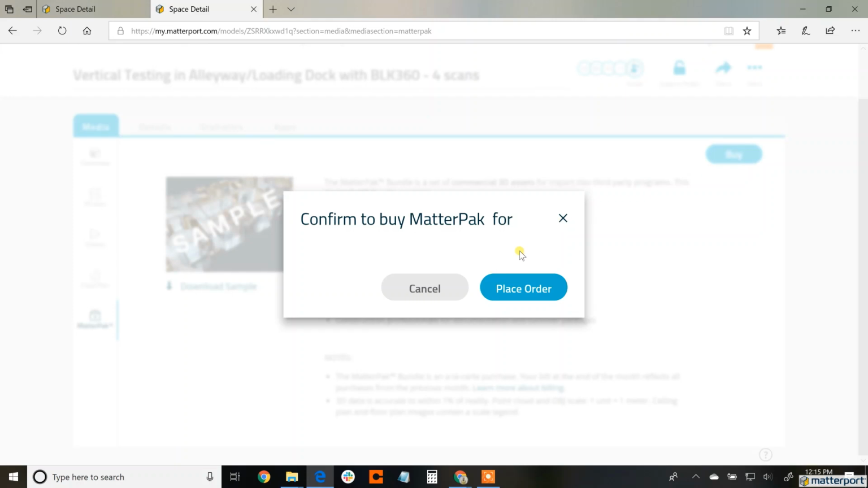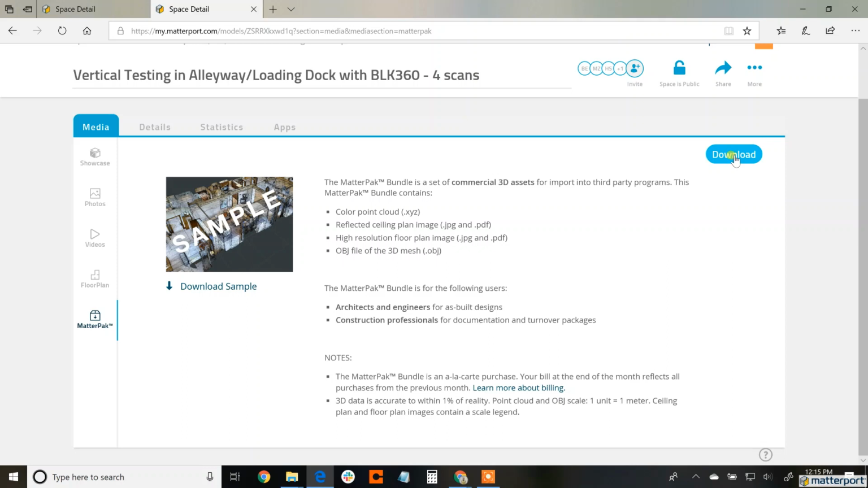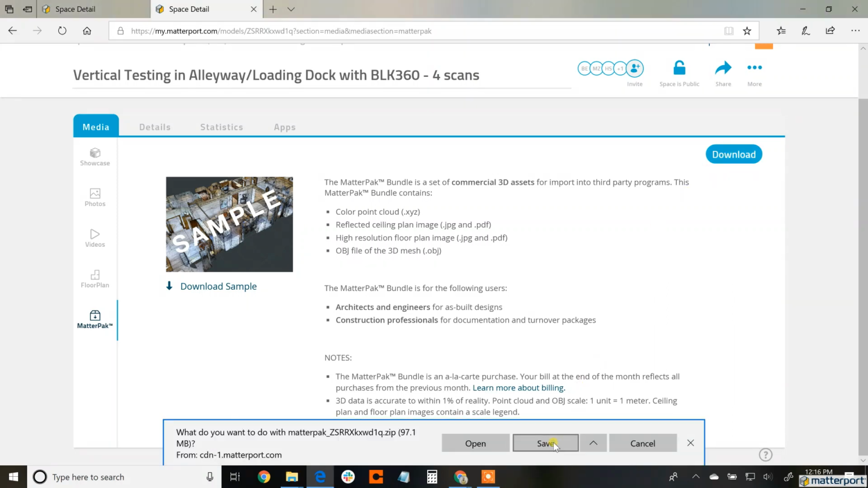So Matterpack on the left side bottom. From here you can place the order and purchase it, and then download the zip file.